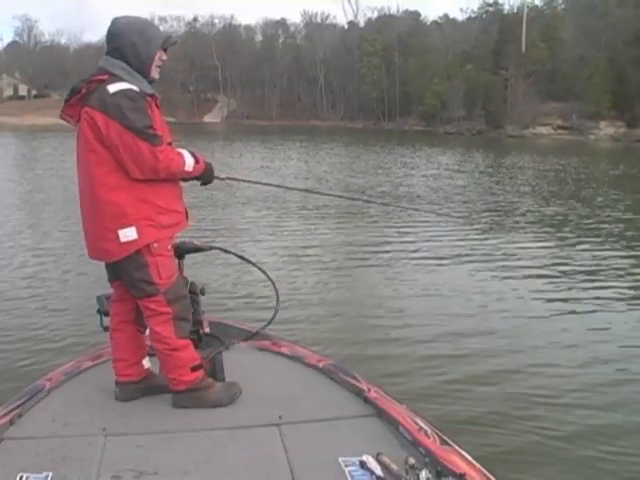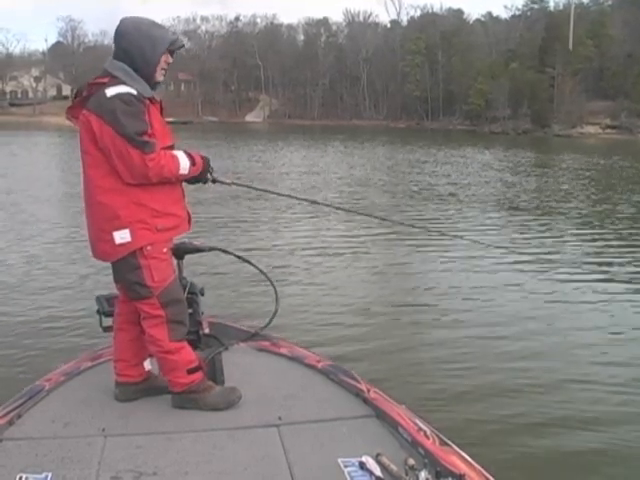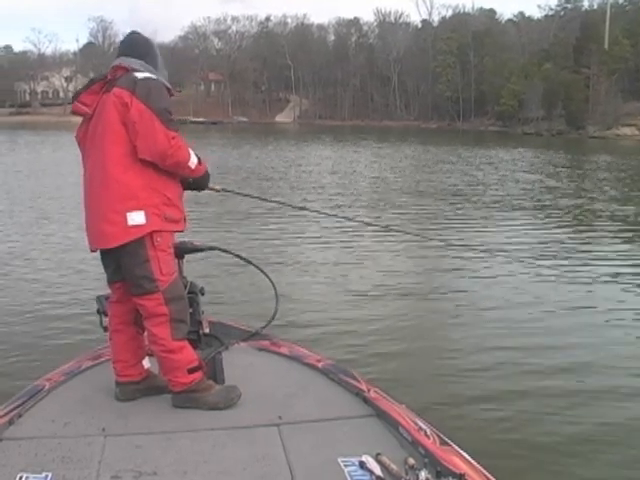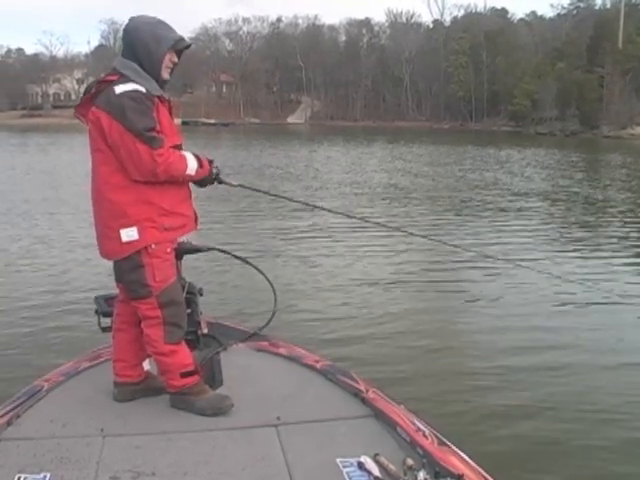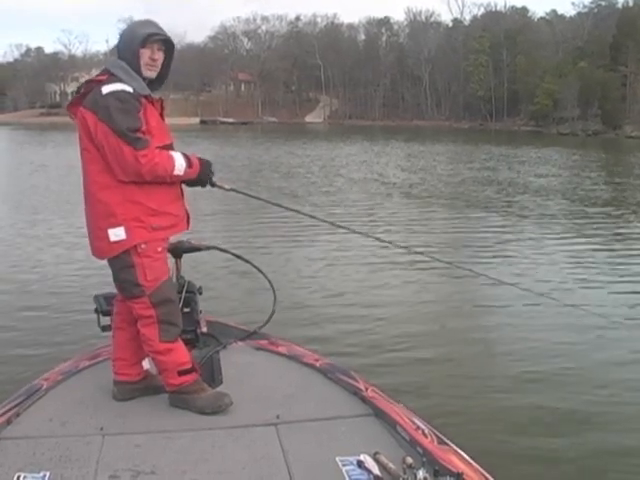You know, side imaging is changing fishing. I mean, the technology and all the information is just changing fishing. It's making us much better fishermen and so much more efficient. Part of it is just learning to interpret the information.